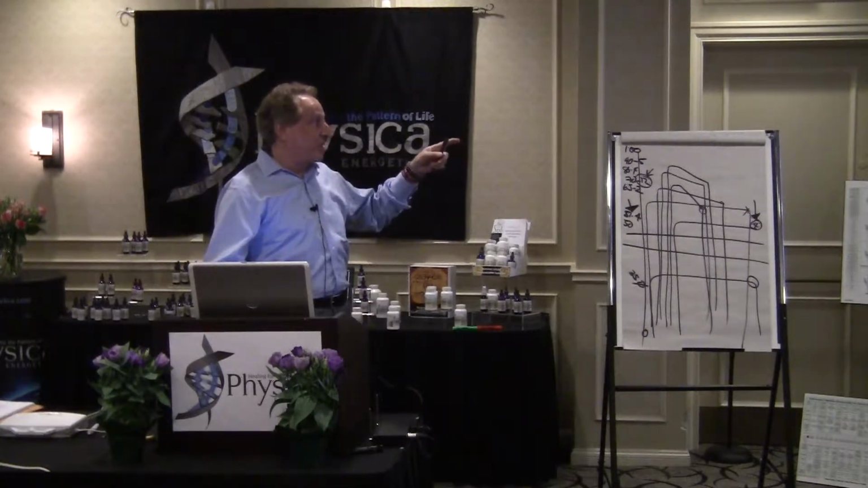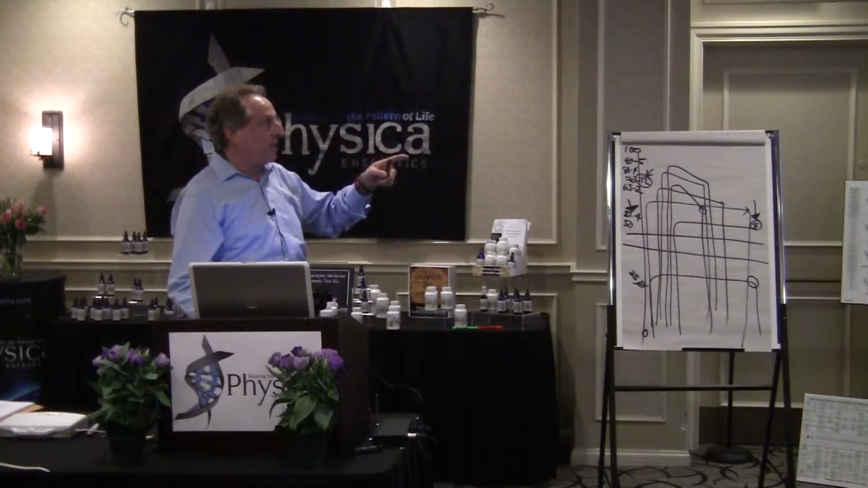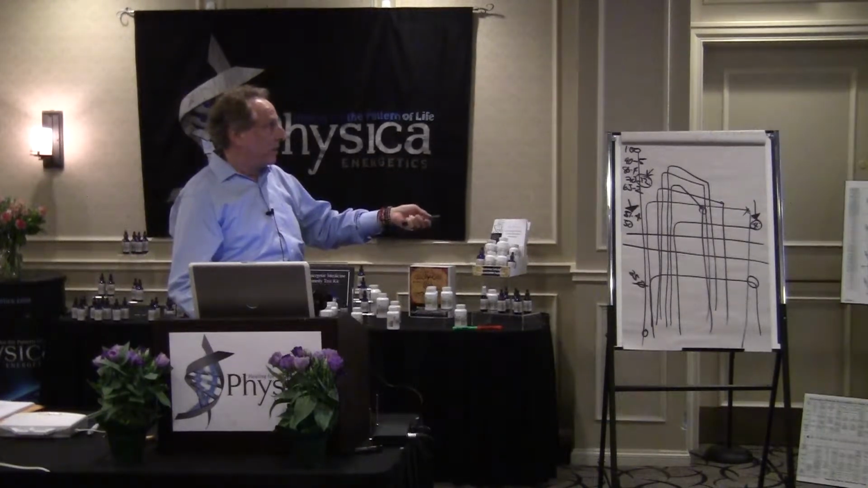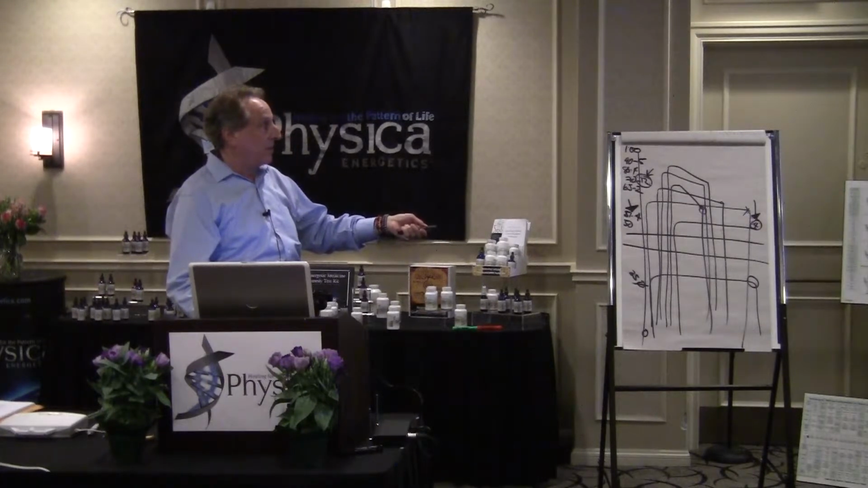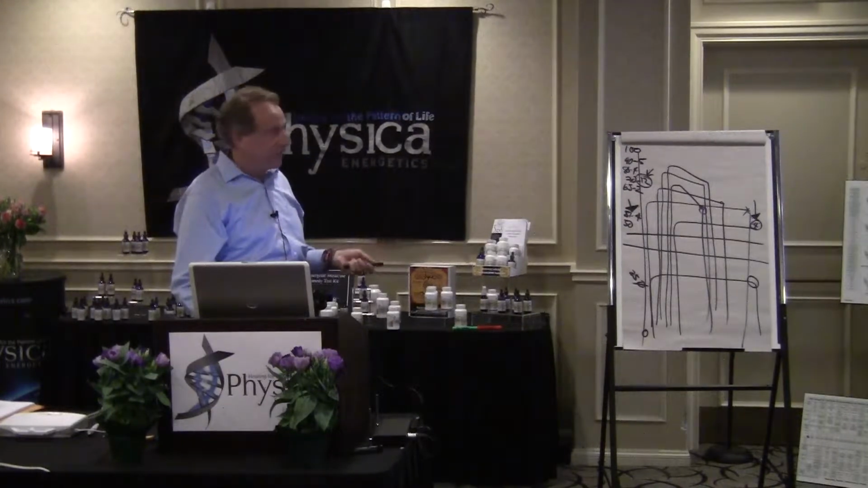So these are all the points that are done in the head, and I just wanted to show that the head is then reflected in the report. So if we look at this little area right in here, that would be the normal area. That's the background for normal, and these are all the points that are abnormal. And this graph comes from the testing of these points.